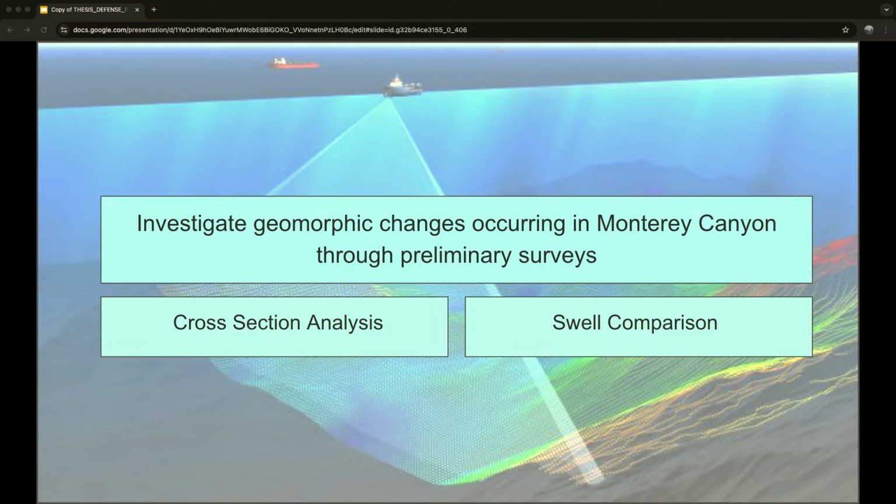And then finally, I'll just go over the last study objective here, which is investigating the geomorphic changes that were occurring in the canyon head throughout my testing of the system. And although this is not the main focus of my thesis, this is kind of the most interesting because it's where you really start to see this system being put to test and seeing what it can do.